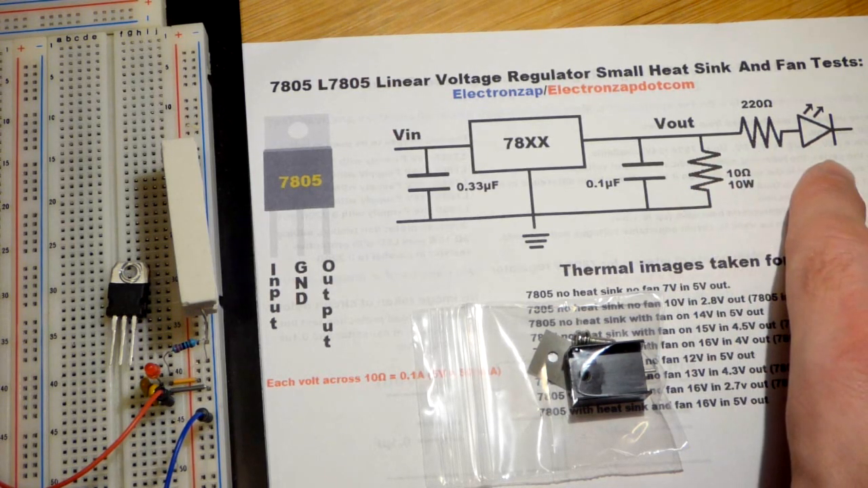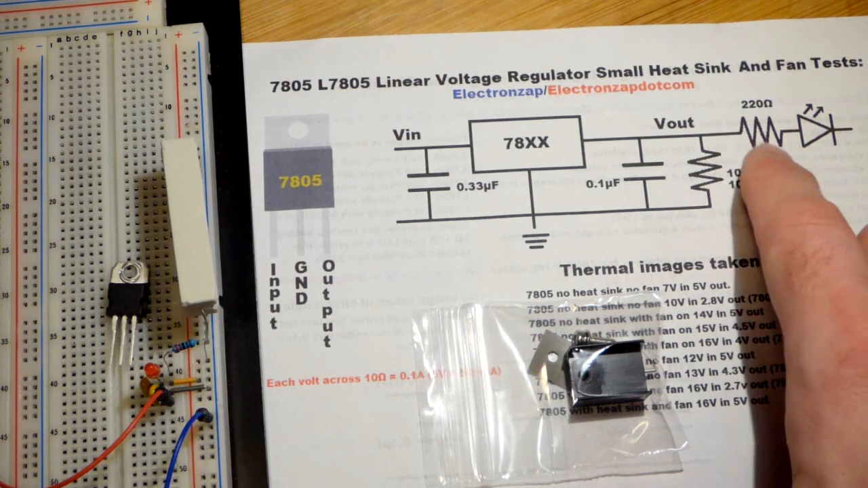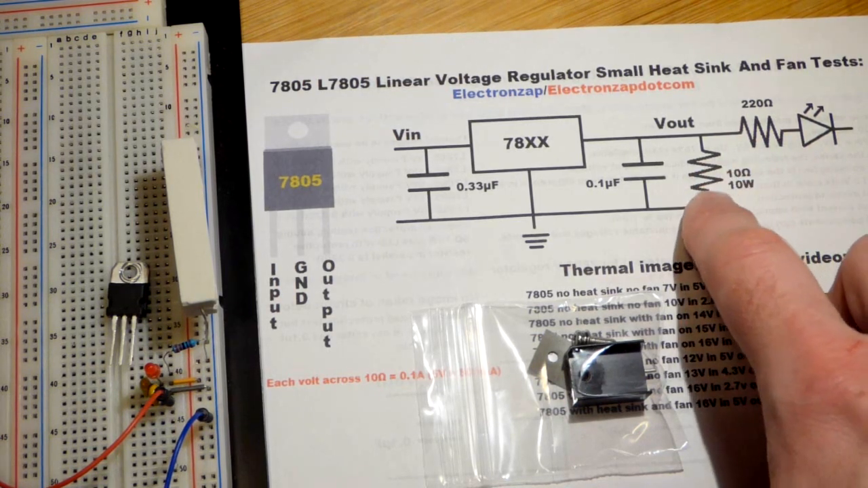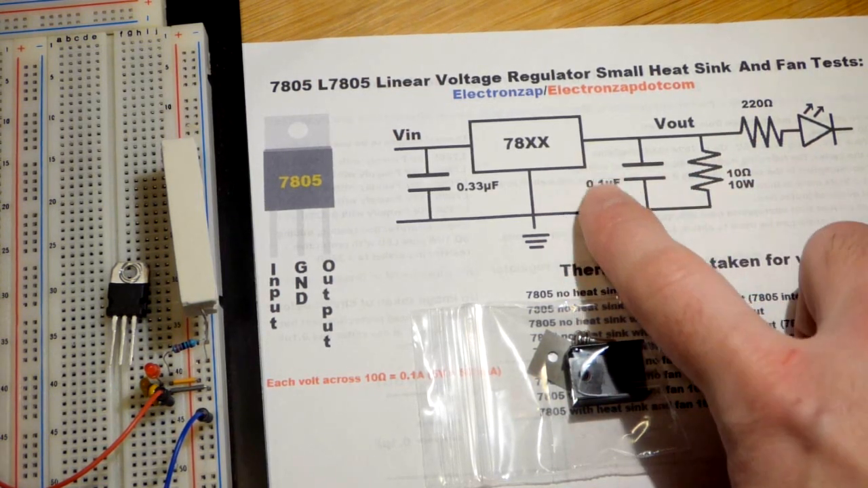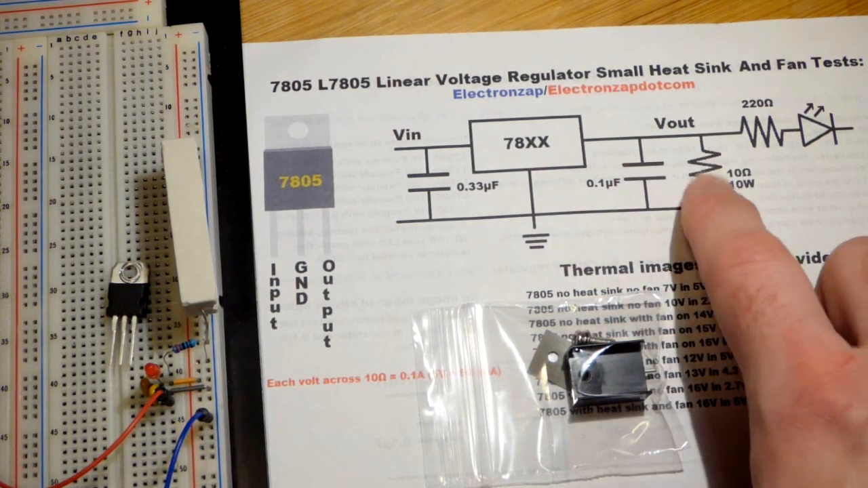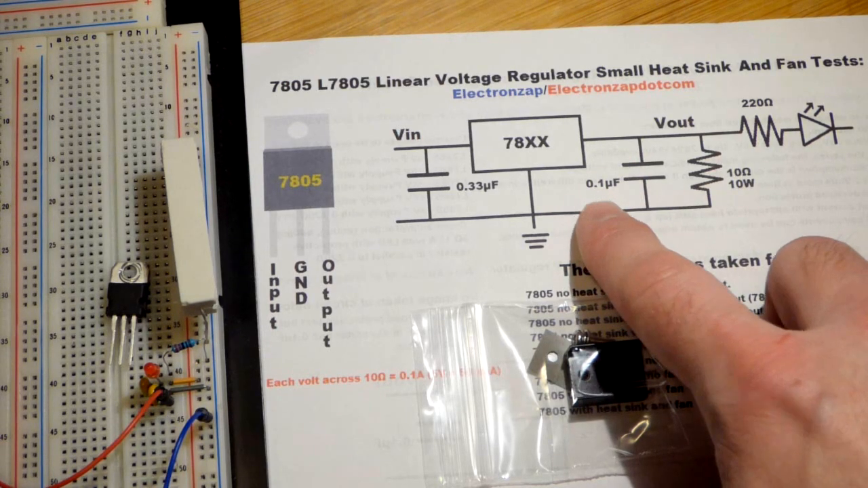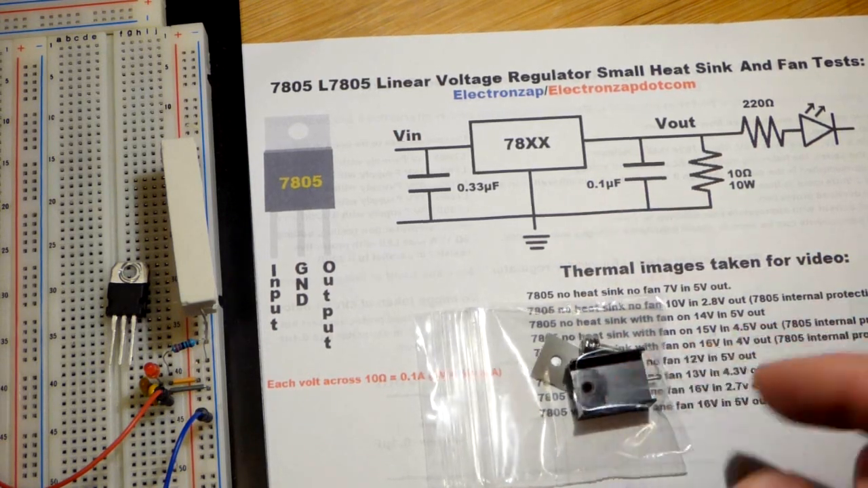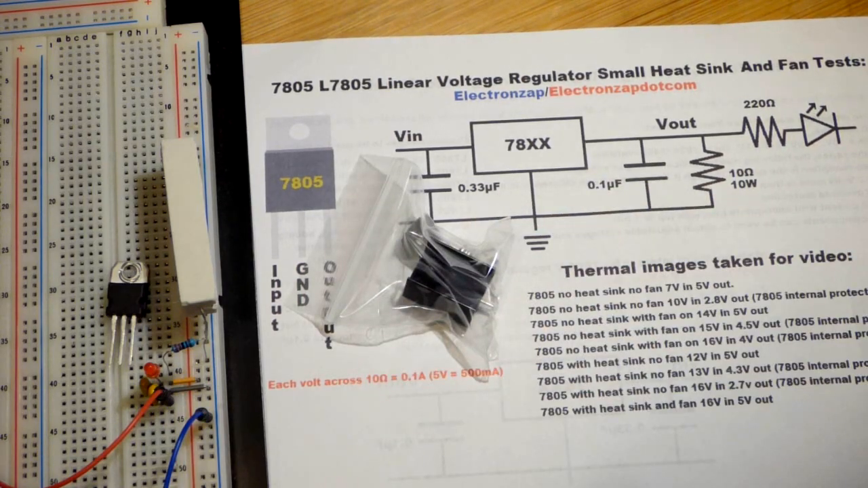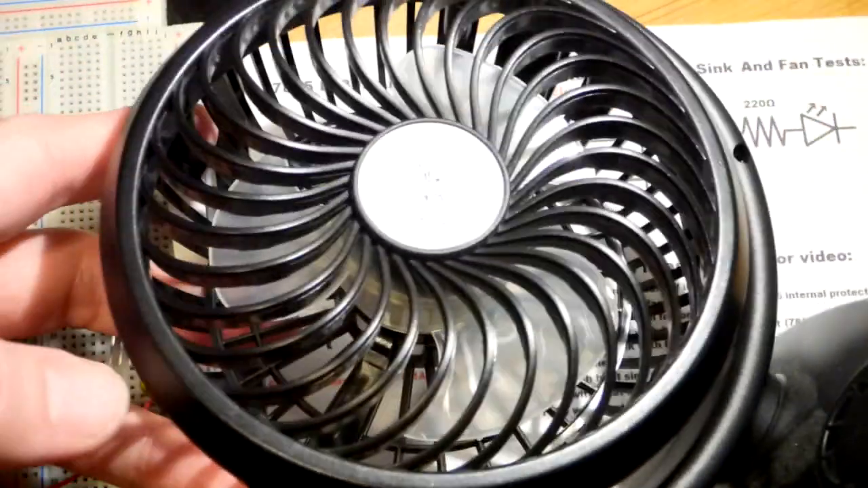We're not going to see the LED or the protective resistor because it's very low current on thermal. It's not going to get very hot compared to the resistor or the voltage regulator here. And so we will take pictures just with no fan and no heat sink, also with the heat sink, and also just with the fan, and once with the fan with the heat sink.